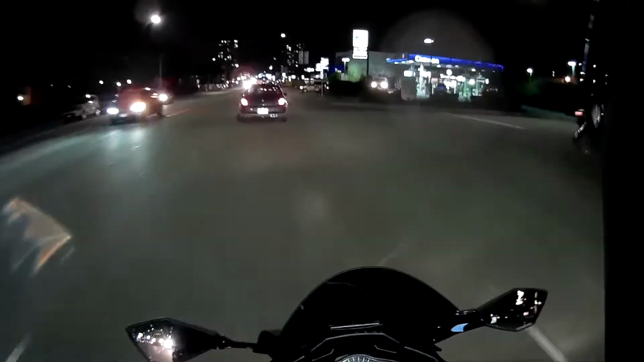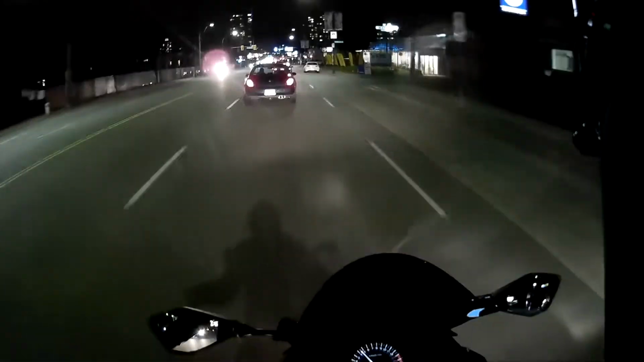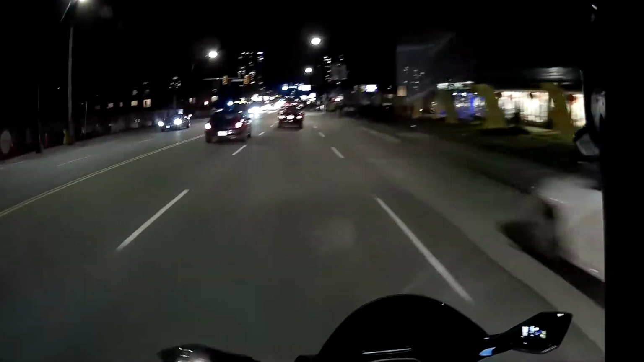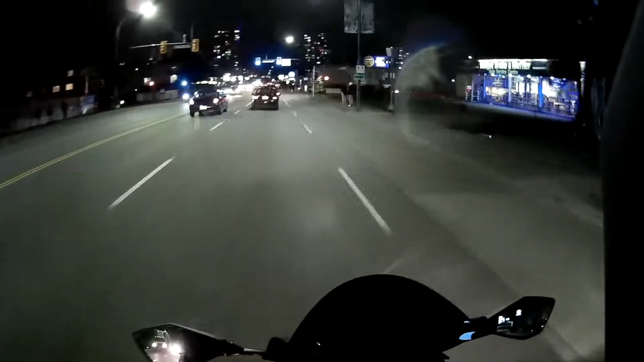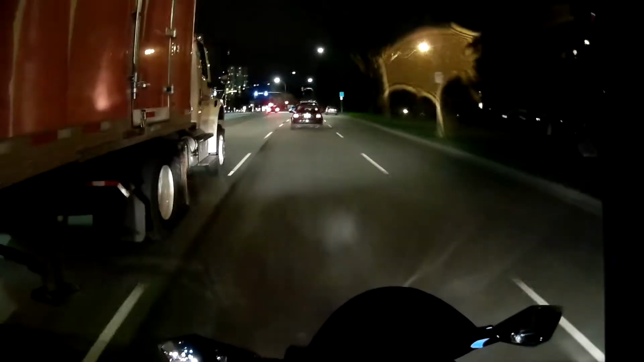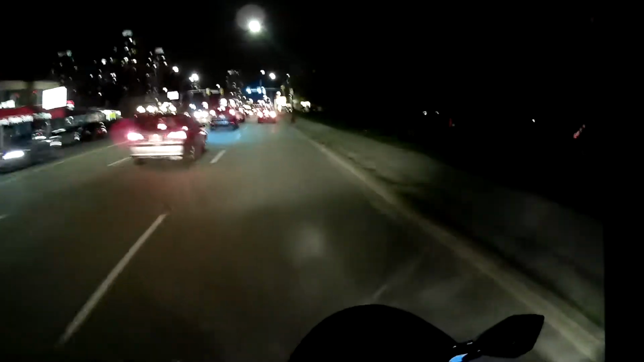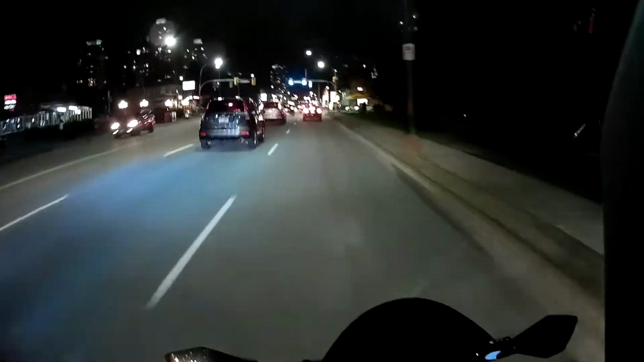But there are some main reasons I absolutely love riding at night so far, and that's one of them right there. The reason I love riding at night is it's a little bit more peaceful. Ooh, big truck. I like big trucks. Obviously the fact that everything is lit up and there are lights everywhere and so on.